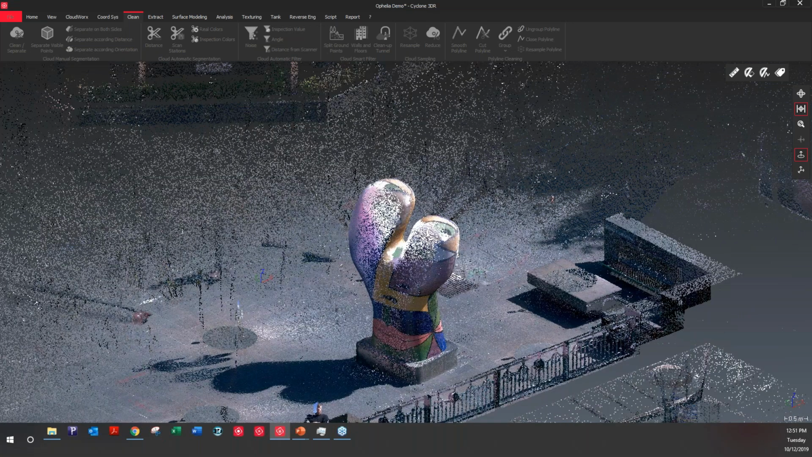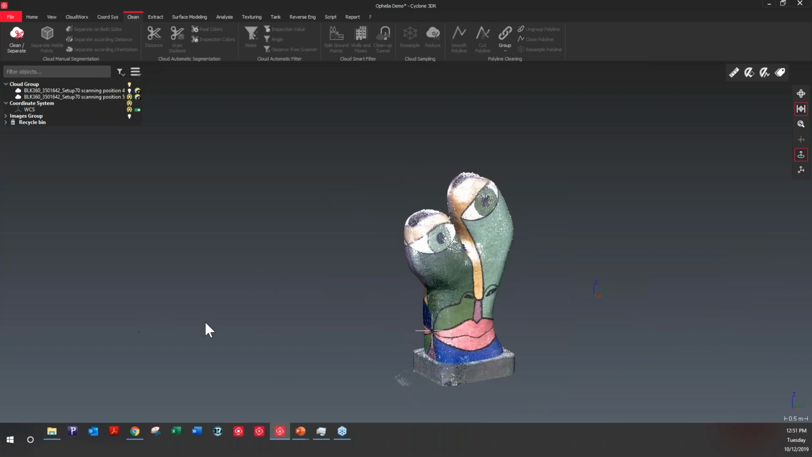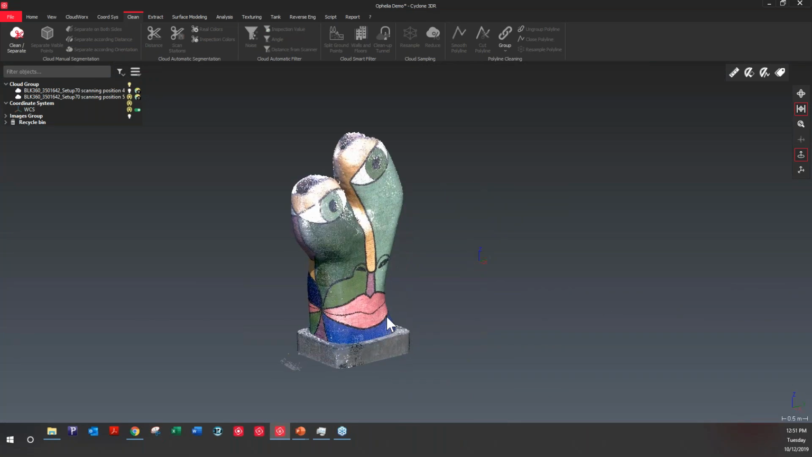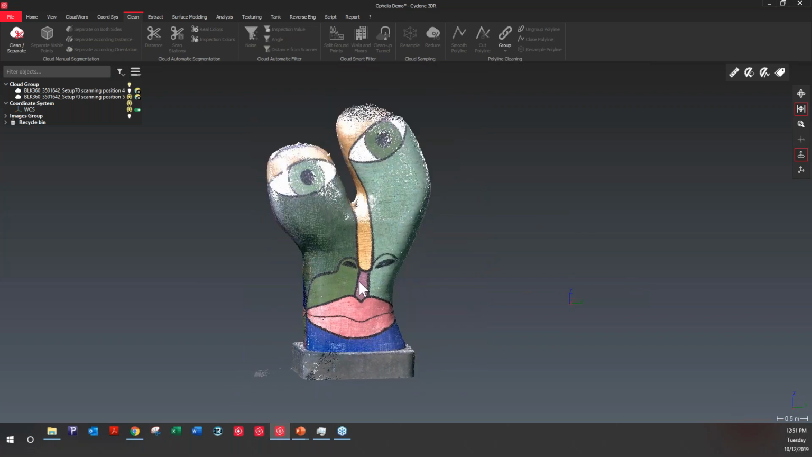And now that I've got just this, I can click right, say show only, and that's it. We've got our point cloud ready. So you can see that we still have a couple of points here and maybe some points a bit around that are a little bit noisy.